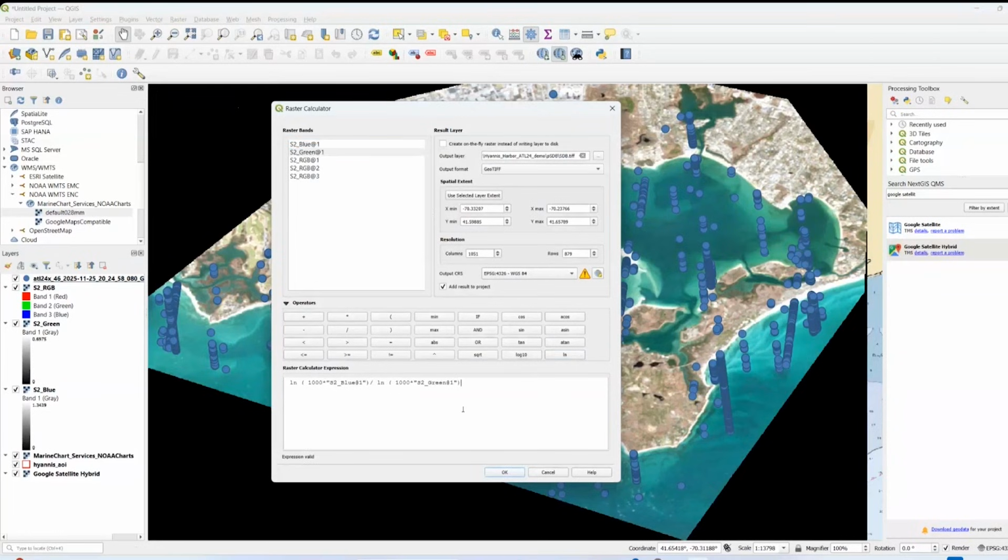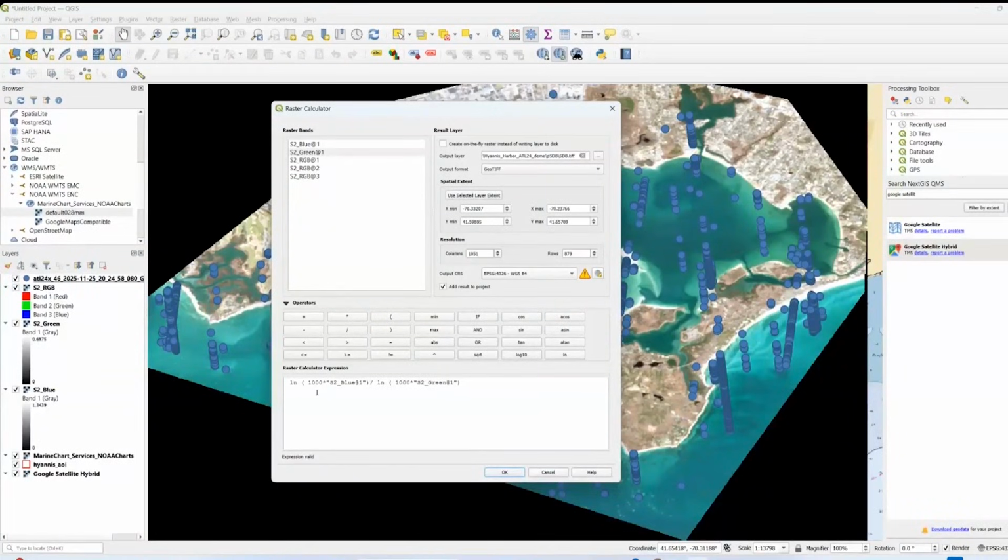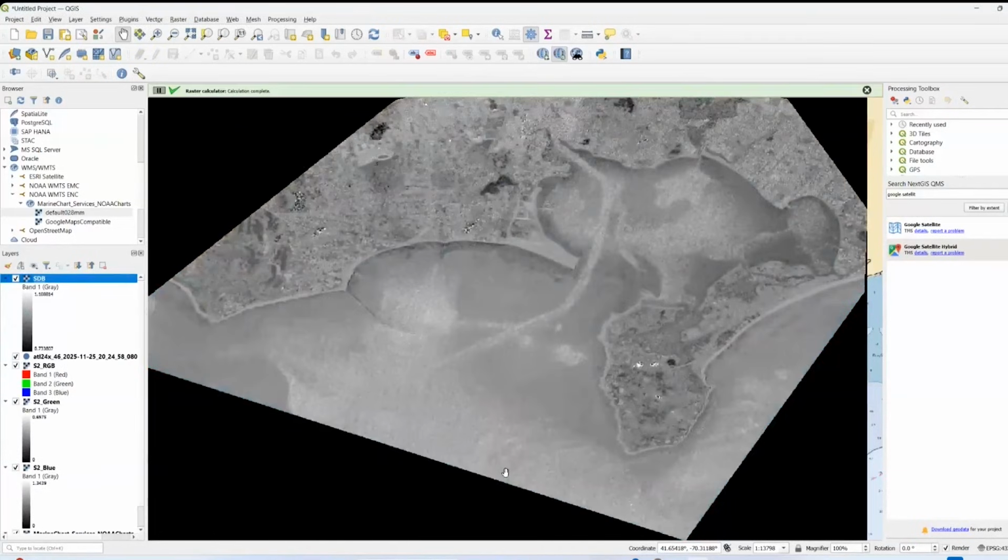So this might look a little funny. What is this? Again, this is just the stump ratio that we saw earlier back in the slide. So we've done log of blue over log of green. That factor of 1,000, that's just a constant that is designed to keep the logarithms positive and linearly related to depth. So I'm just going to go ahead and run this. I'm going to say okay, and it worked. It already generated my pseudo bathymetry layer.